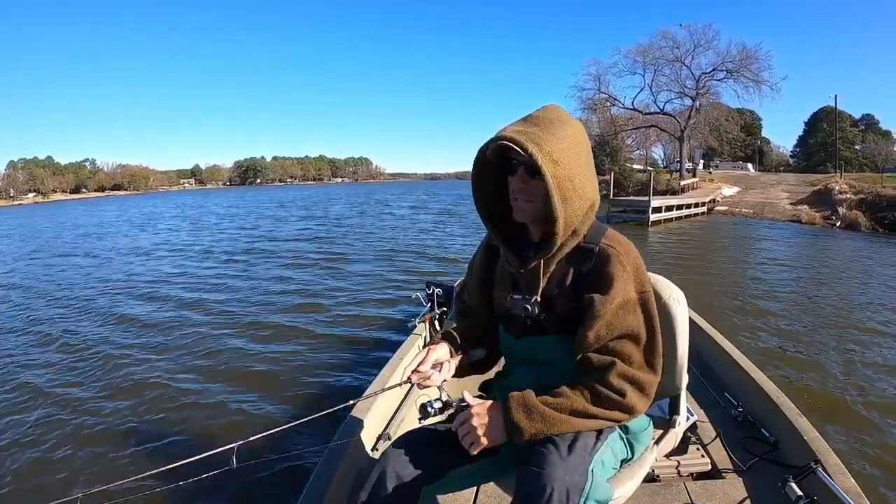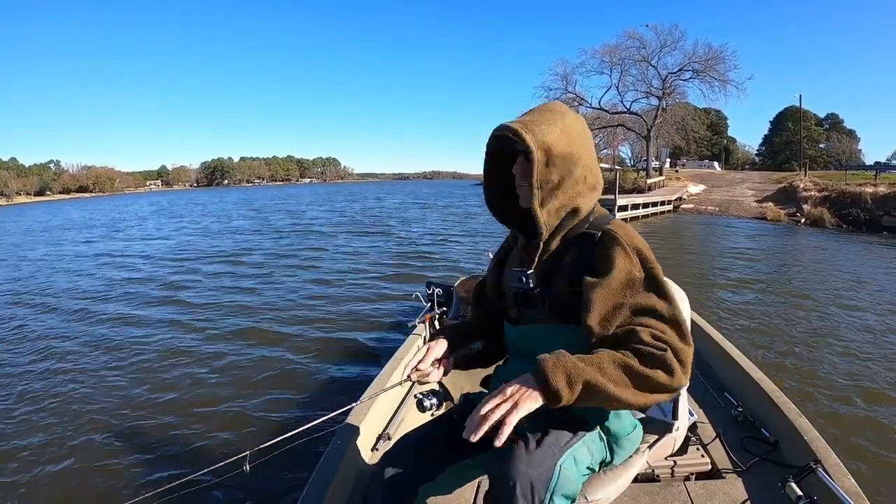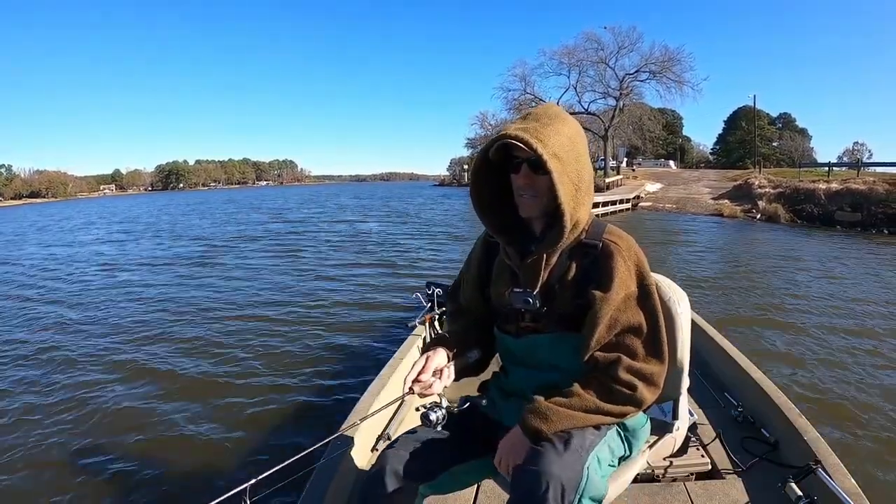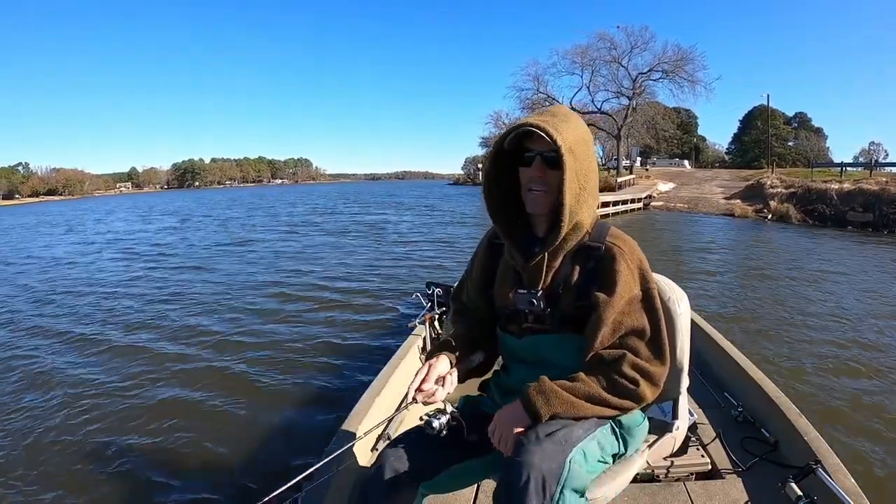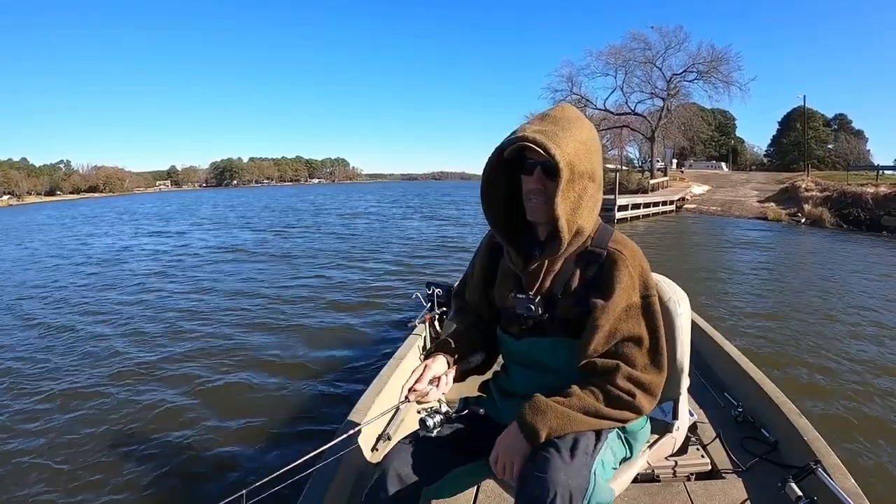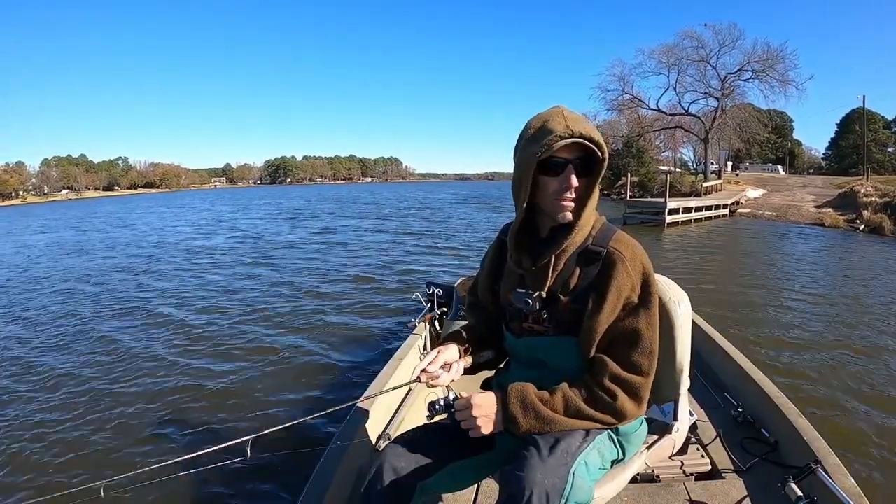They'll raise up into like a different area where the temperatures may be better for them. They feel more comfortable. I don't know. But we're going to do what we can with what we got. I have not fished without electronics probably since I was, I don't know, 13, 14, 15 years old. And that's been a couple days ago. So we'll see what happens.